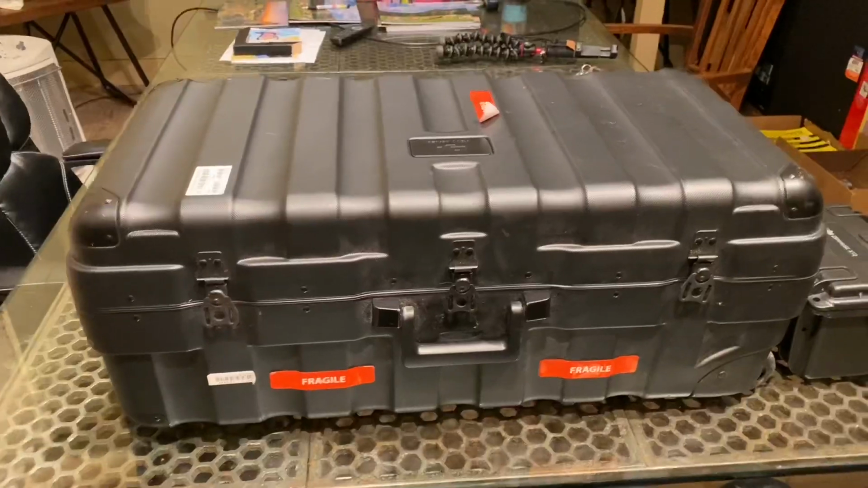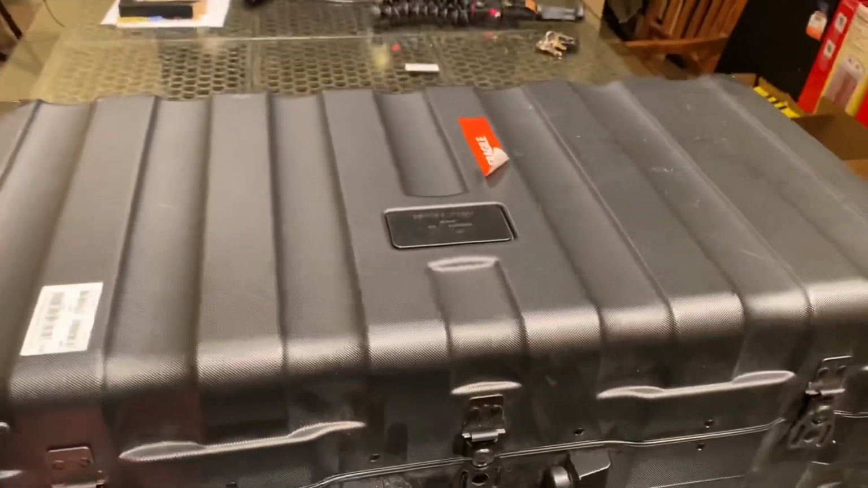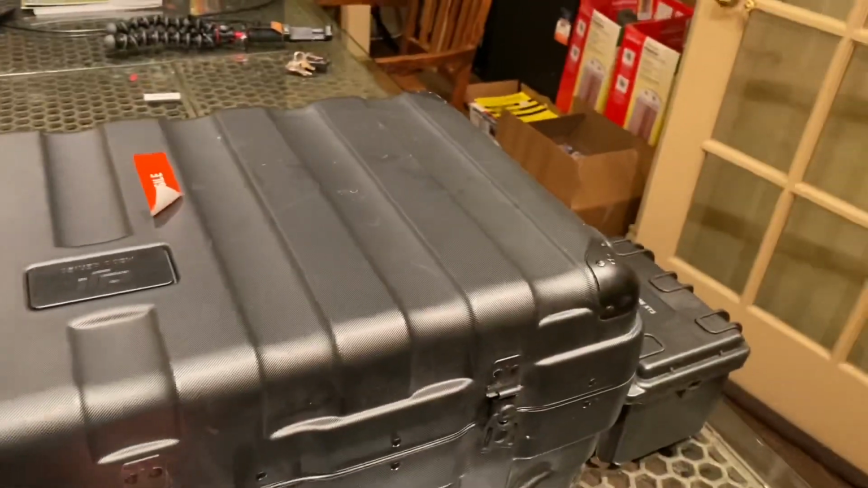So we're here at the office and it's time to check out the equipment. Before you go on any shoot, it's always really important to check the equipment that you're using to make sure that it is safe and ready for your mission. We've got the Matrice 210 here. That's what we're gonna be flying today.